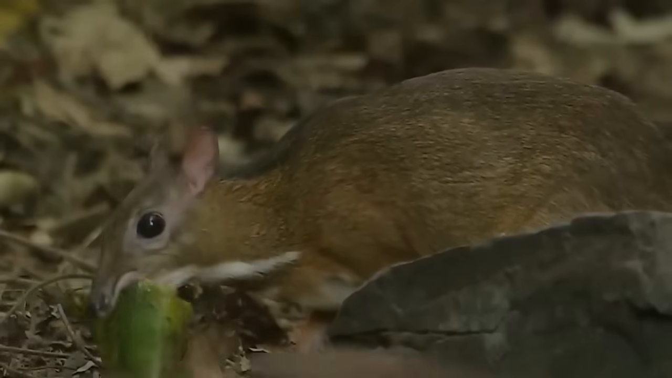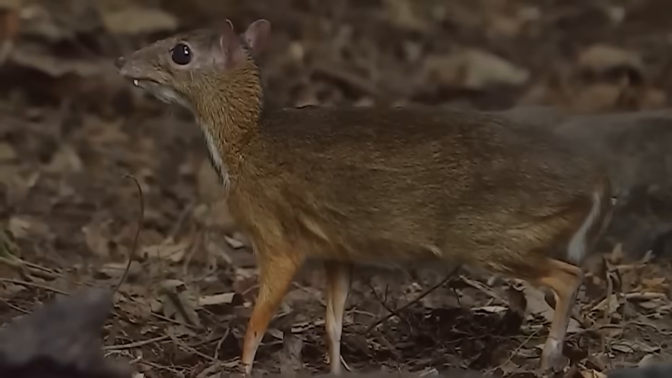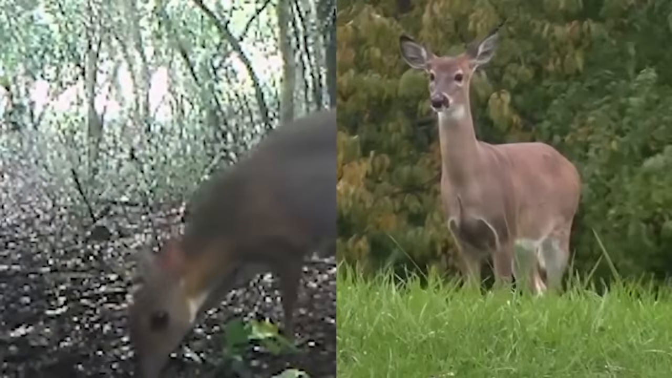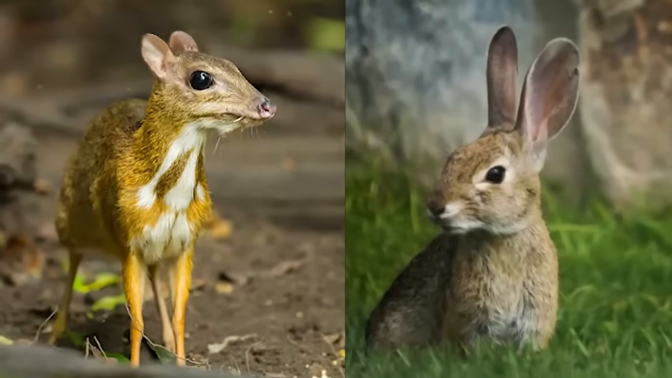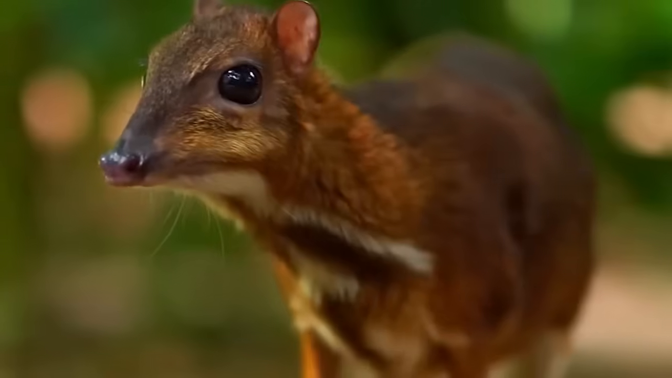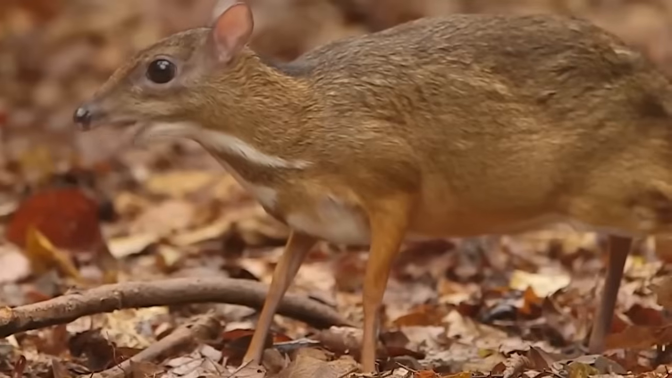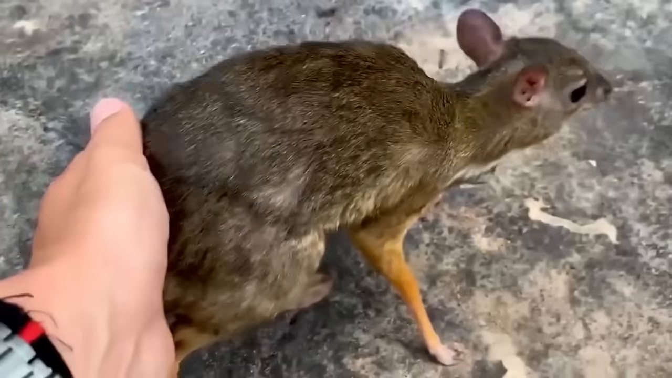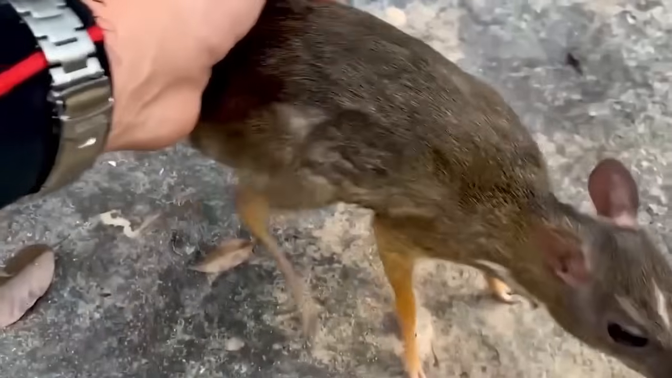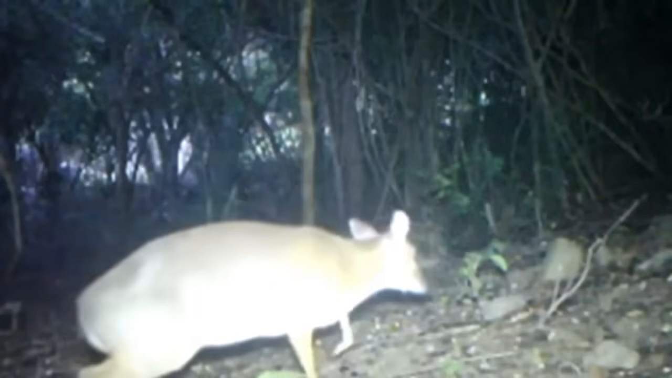The Vietnamese mouse deer, also known as the silver-backed chevrotain, is a tiny, deer-like animal that's native to Southeast Asia. It's about the size of a rabbit, with spindly legs and a long snout. And let me tell you, it's one of the cutest things you'll ever lay your eyes on. But don't let its cute appearance fool you. This little critter is shrouded in mystery.